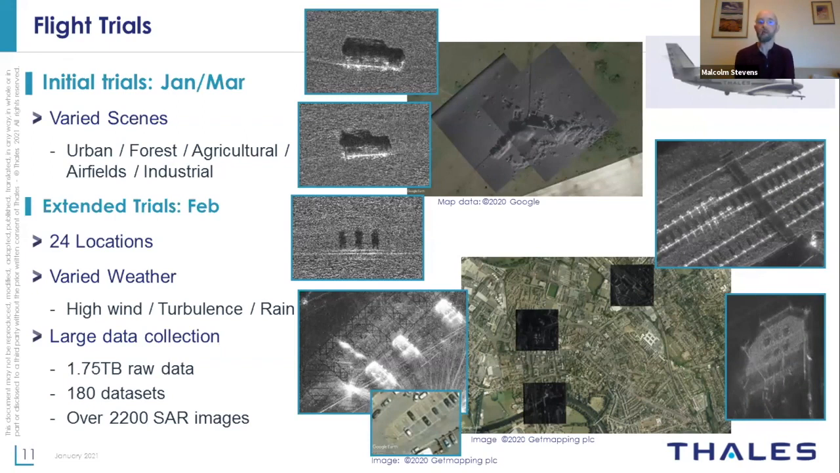We deliberately went out and collected a wide variety of scenes, trying to get things that would be interesting to look at, but also challenging to the processing, so that it would allow us to develop the processing and make it robust.